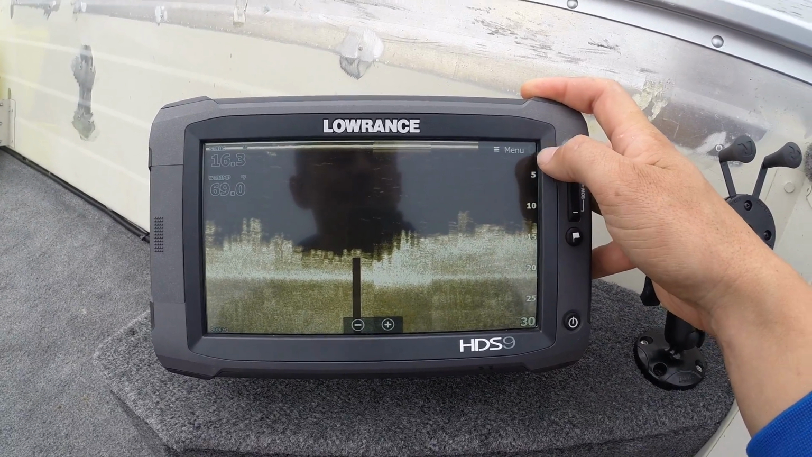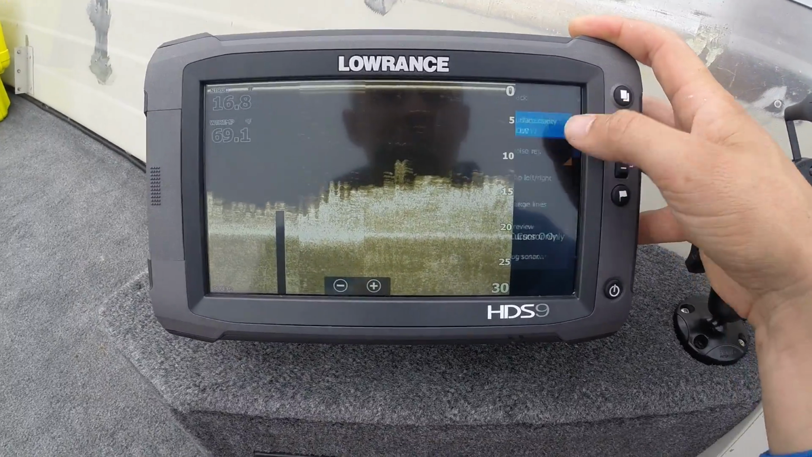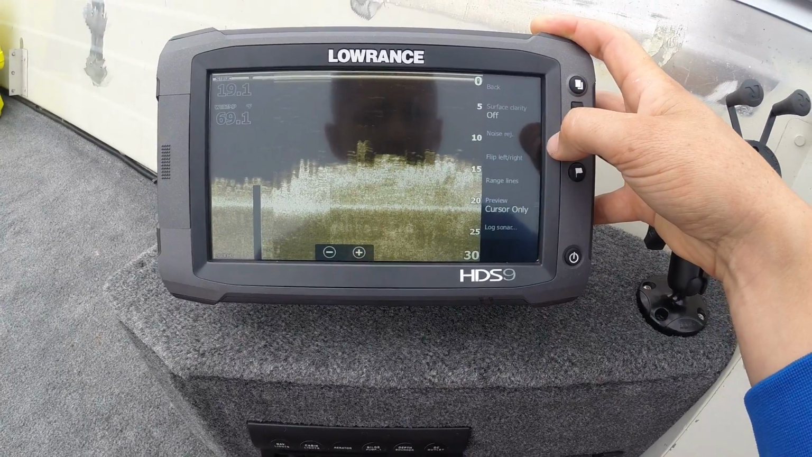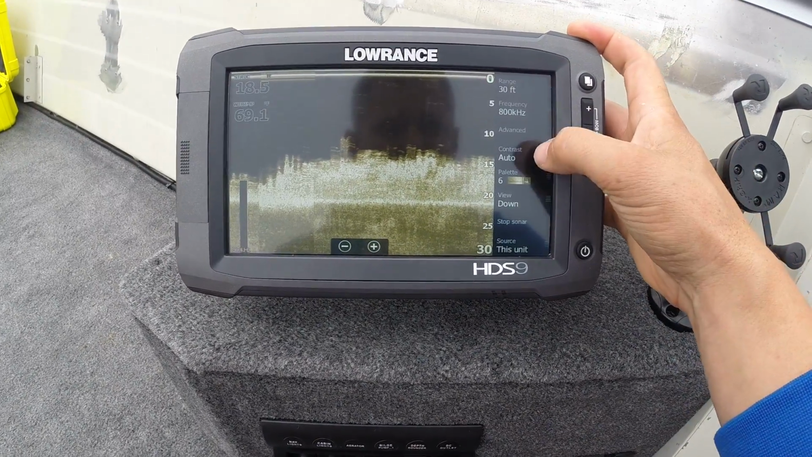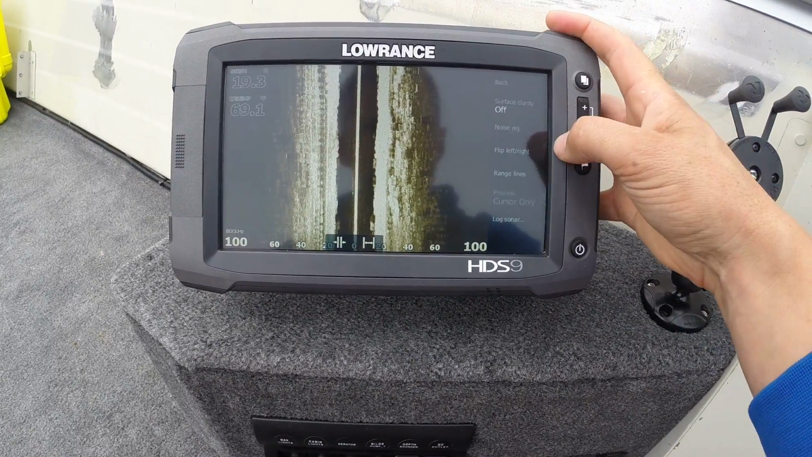First thing I like to do is just come in here, and again, noise rejection, I turn that off, and surface clarity, both of those off as well. Now there's a pretty important setting in here, flip left and right, and let me just put it back to our side scan. So go to advanced.